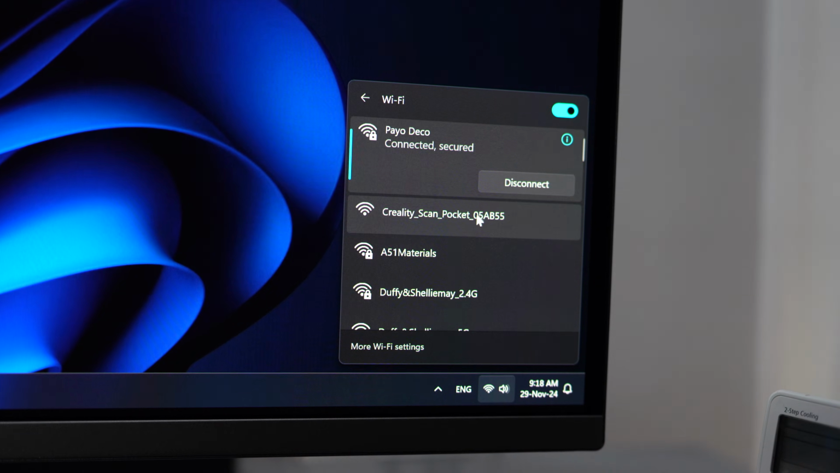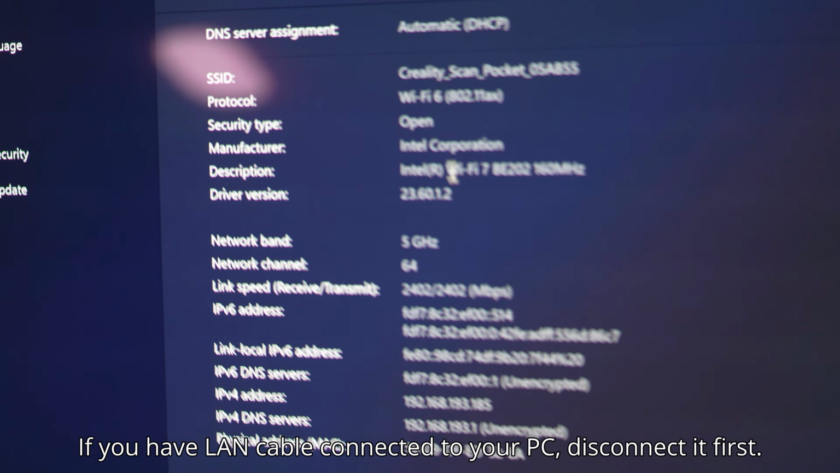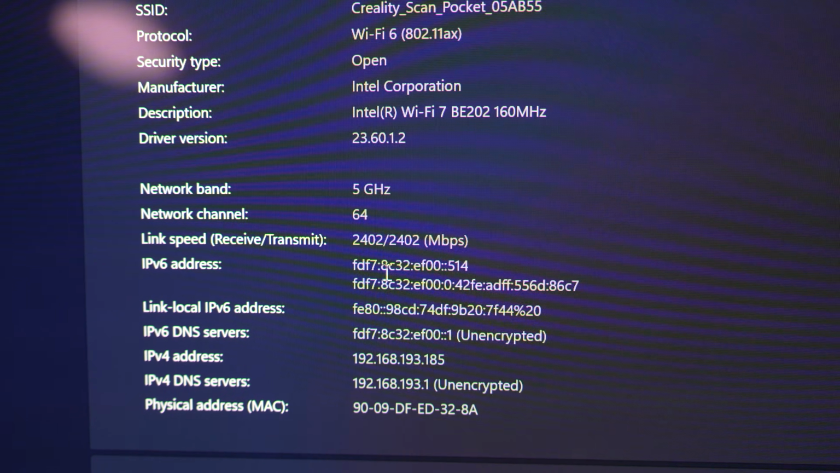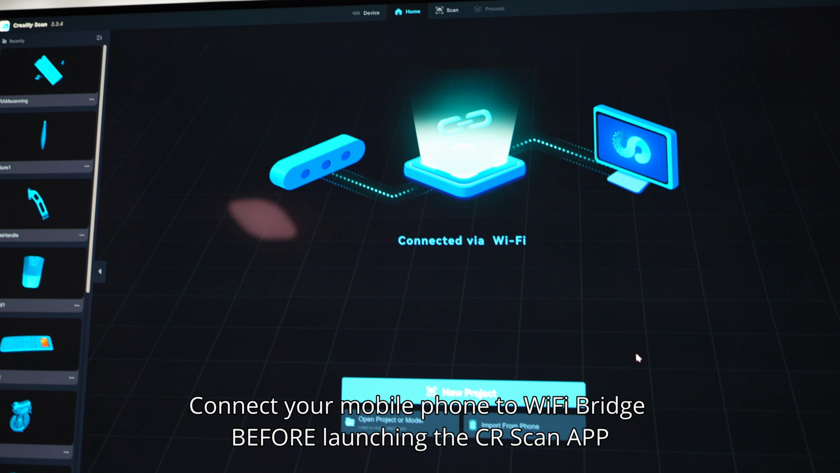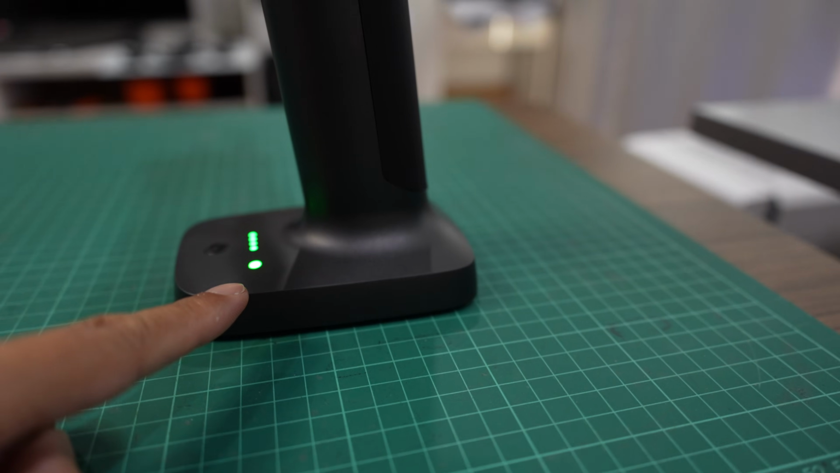On your PC, click on the Wi-Fi tab. You should see Creality Scan Pocket. Click on Connect. Now it's connected with the Wi-Fi 6 AX protocol and the link speed is 2400, same as the first Wi-Fi bridge. Okay, when you fire up Creality Scan, your handle will be in a solid green color.